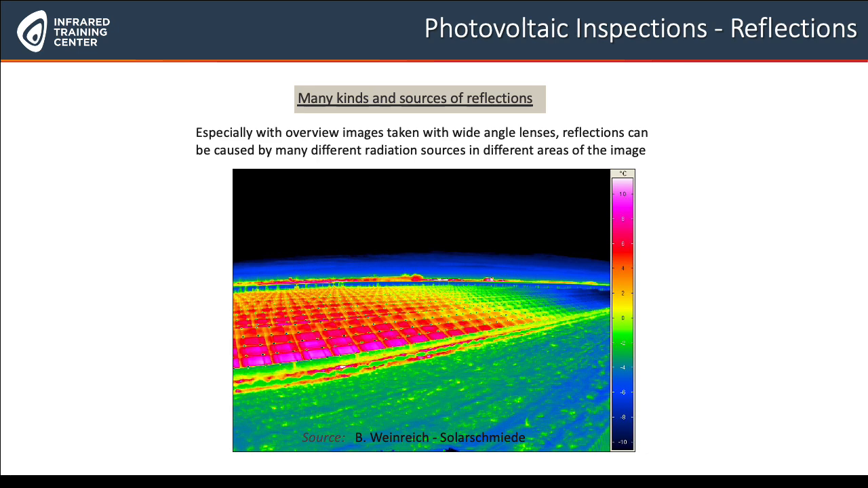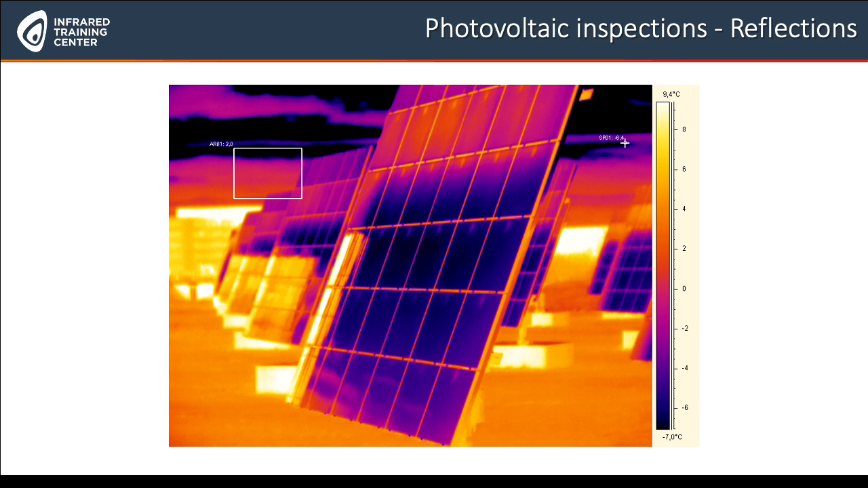So another image that we have here of reflections, this angle is very low. So of course, if you are a little bit familiar with thermography, you know that the lower the angle, the lower the emissivity, and the lower the emissivity, the higher the reflectivity. So you see the reflections in a much stronger way, and they also come from a different position as soon as you change the angle with your camera.